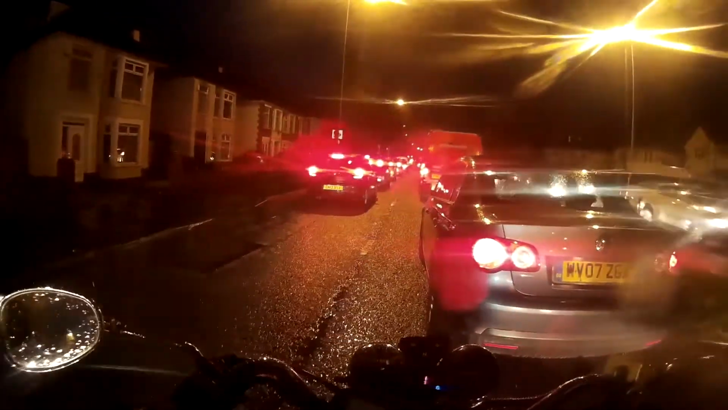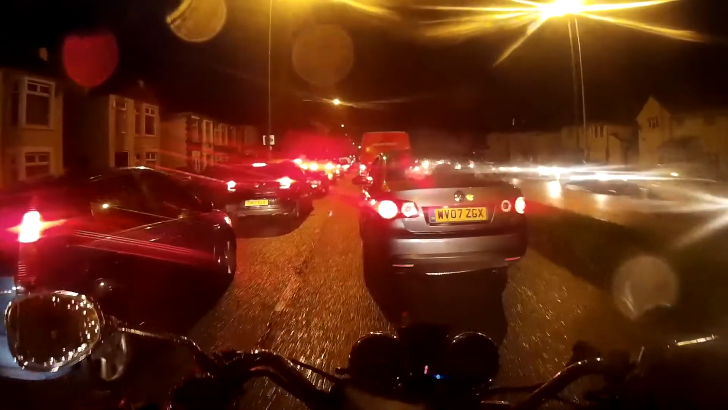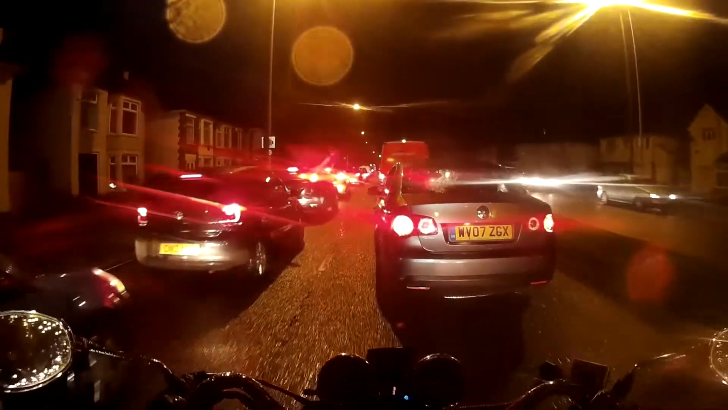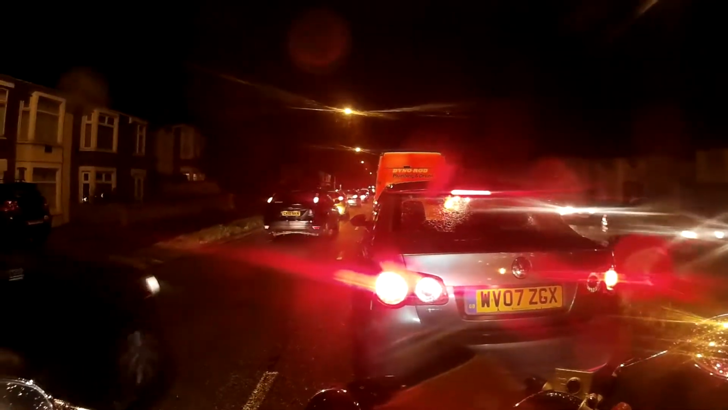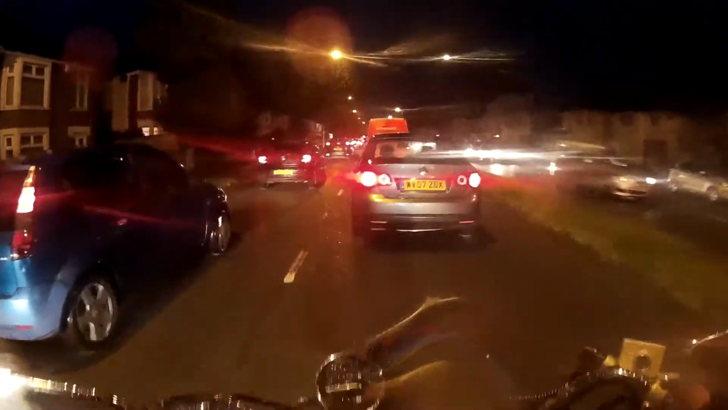Alright then, we're gonna have to do this. No, we're not, we're moving forward again. Come on people, let me through. Thank you, thank you, thank you. Come on, let me through. We'll make up some time when we get on the A470. Much easier to filter on that.